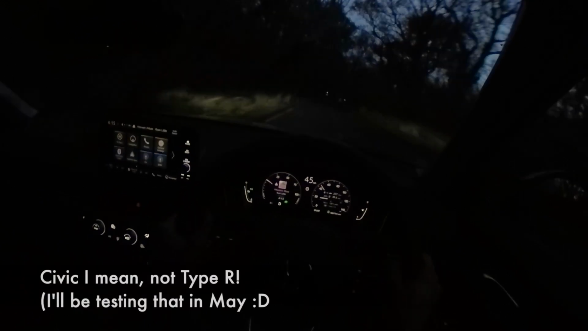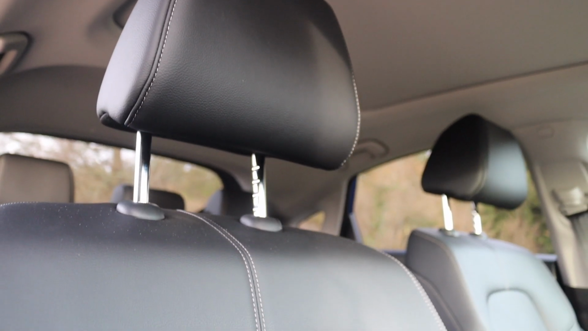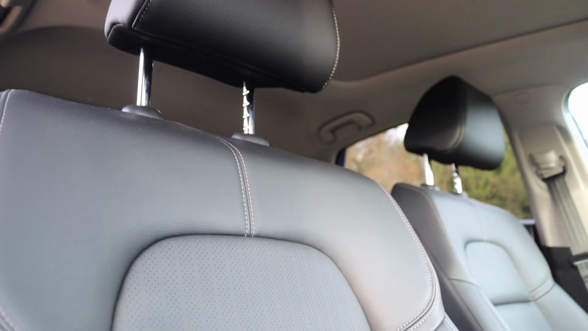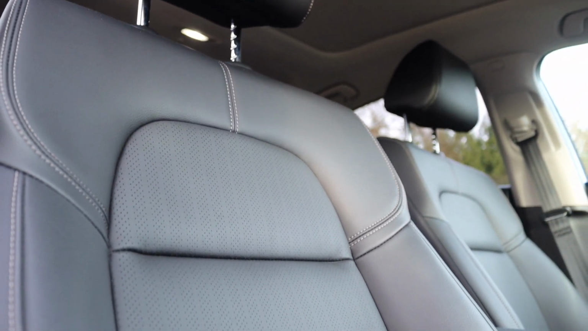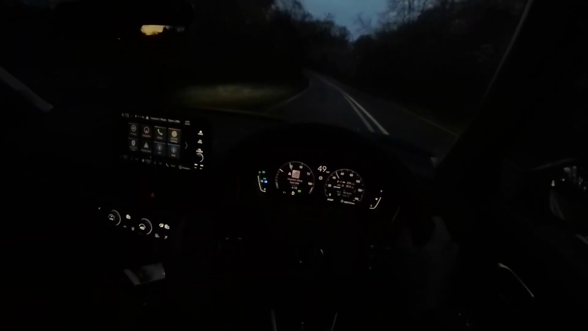The Type R is a pleasing car to drive. It's really nicely balanced, it's really well tuned. The chassis is firm enough to give you nice flat handling, but still supple enough to give you a high level of comfort. And speaking of high level of comfort, these seats deserve a special mention. They're soft, squidgy, and the headrests are almost like memory foam. They are brilliant. The steering is well weighted.